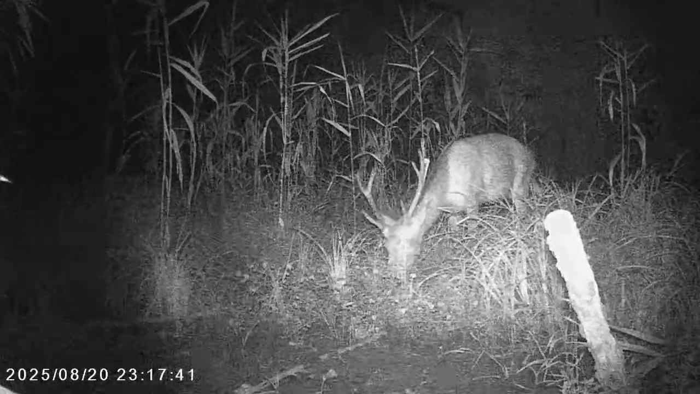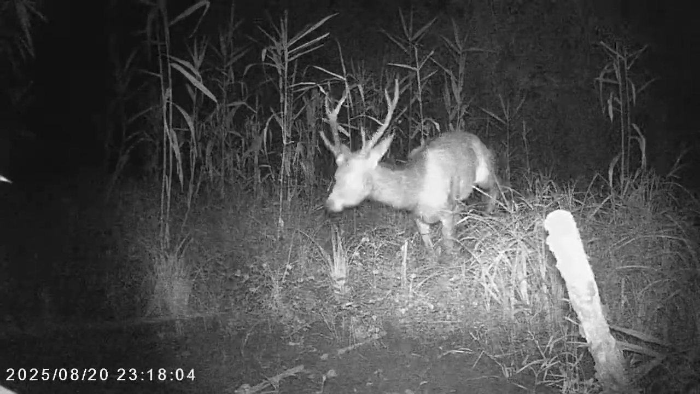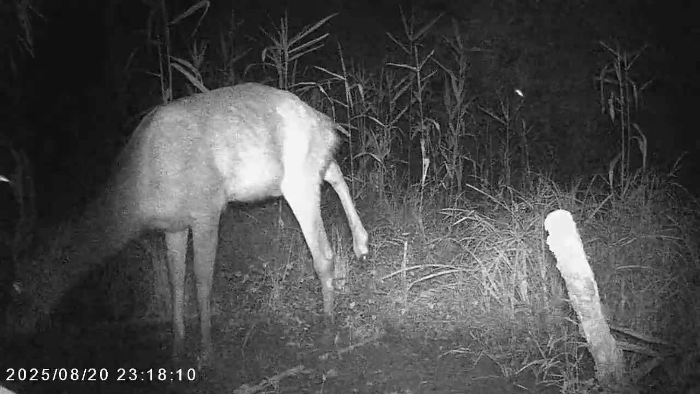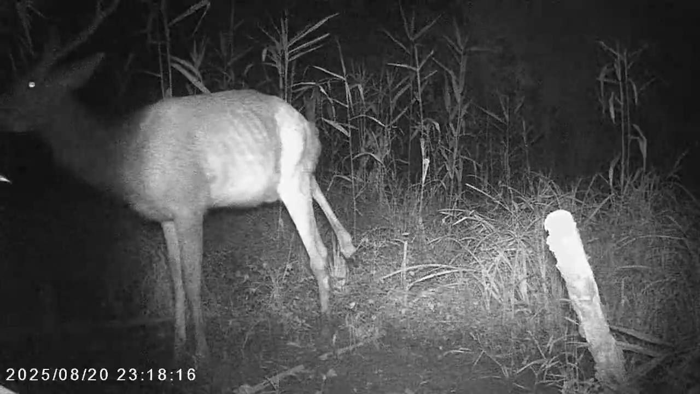The males do need to keep their nutrition up to produce these antlers. That back leg looks a little bit lame. Is it injured?